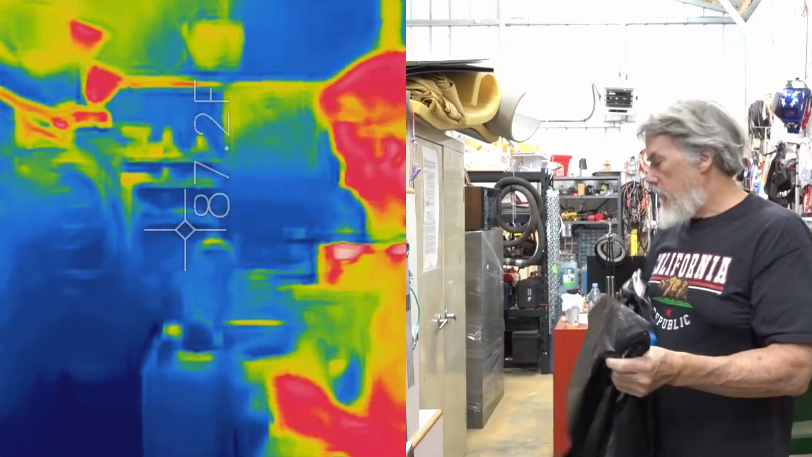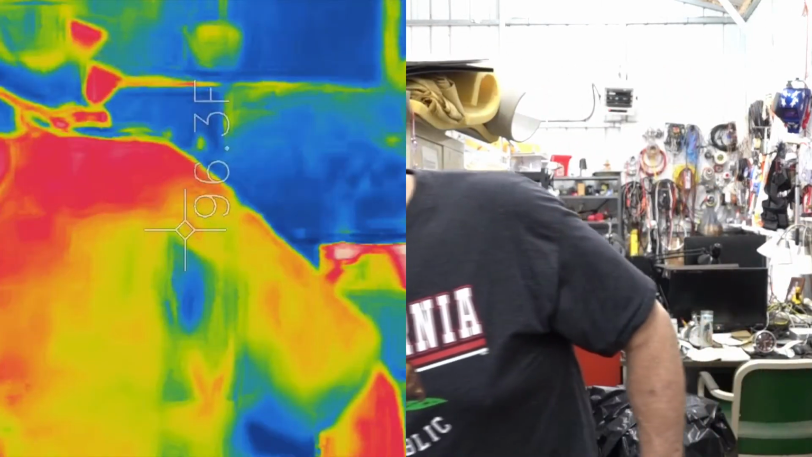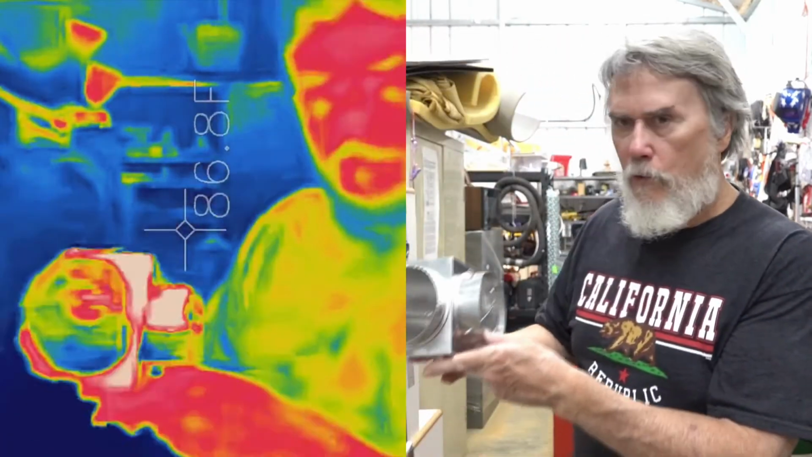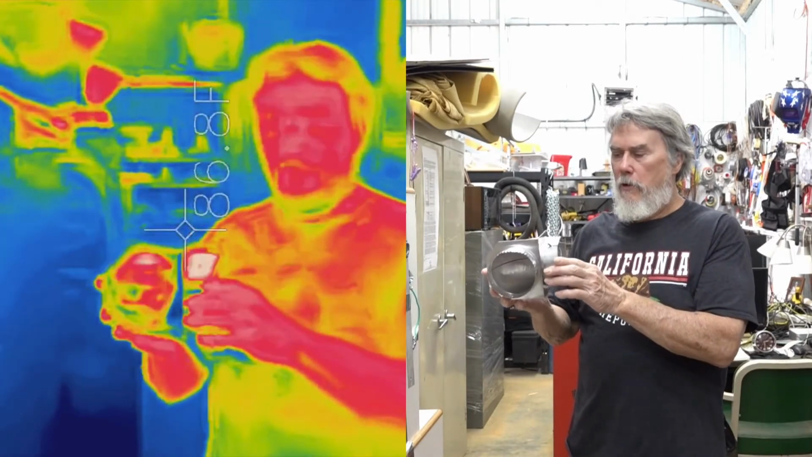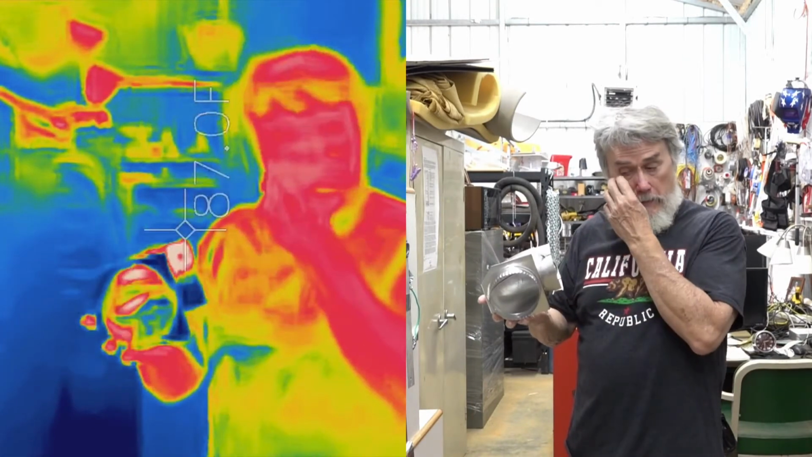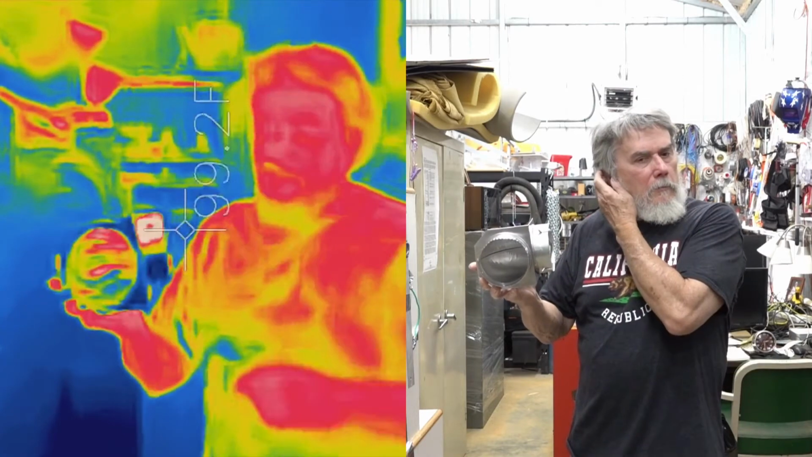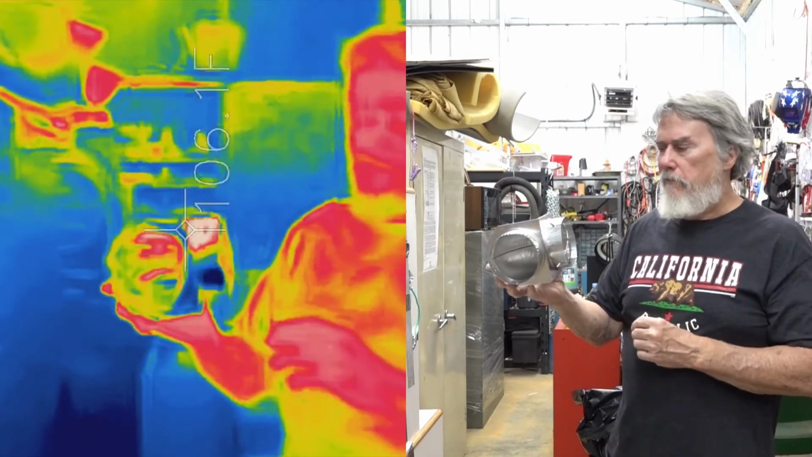So what we're going to do is take a little bit of that polyethylene. This is a 4-inch 90-degree elbow from a dryer vent. It's polished aluminum, not real polished, but it's shiny. Most polished metals don't absorb much infrared. They pretty well reflect it.